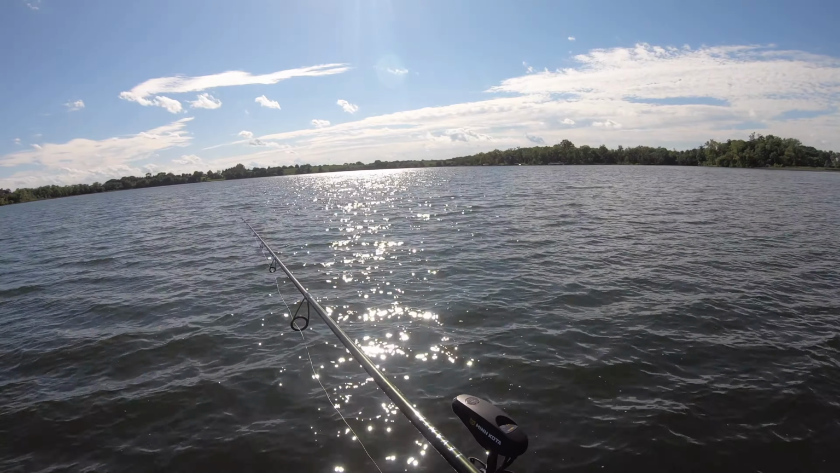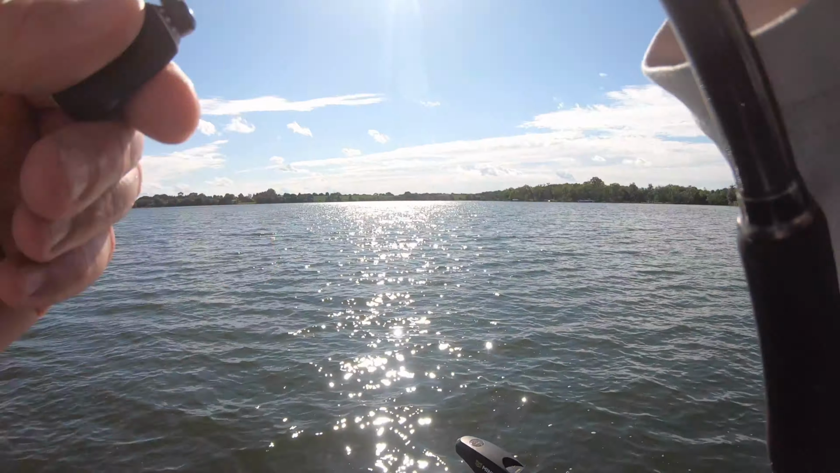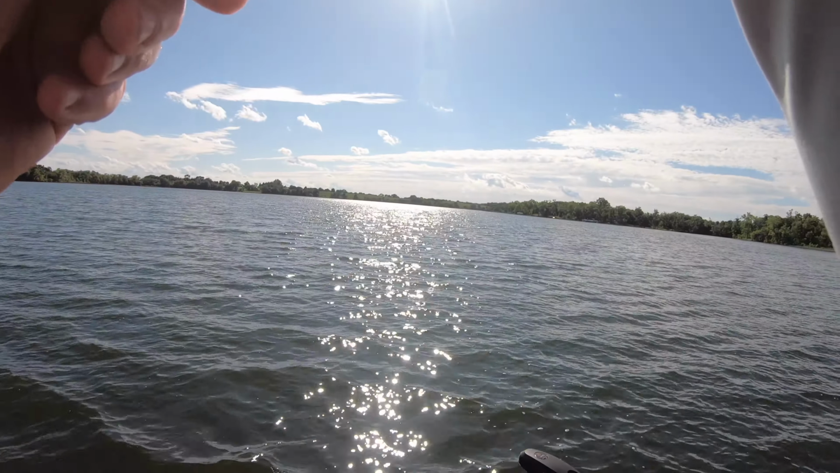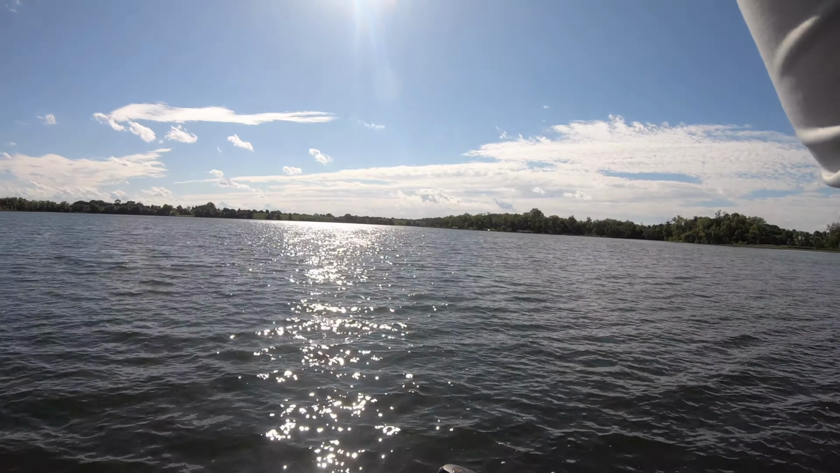Casting past the rocks. It's on the bottom. 4 casts in a row. Another good fish. Oh man.